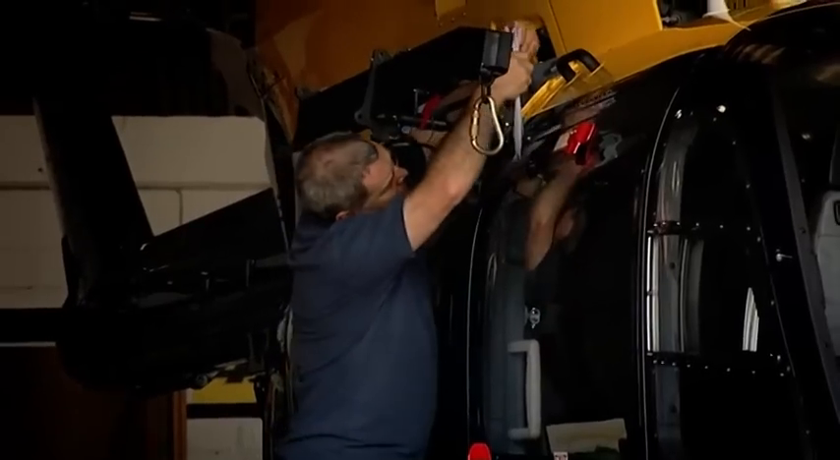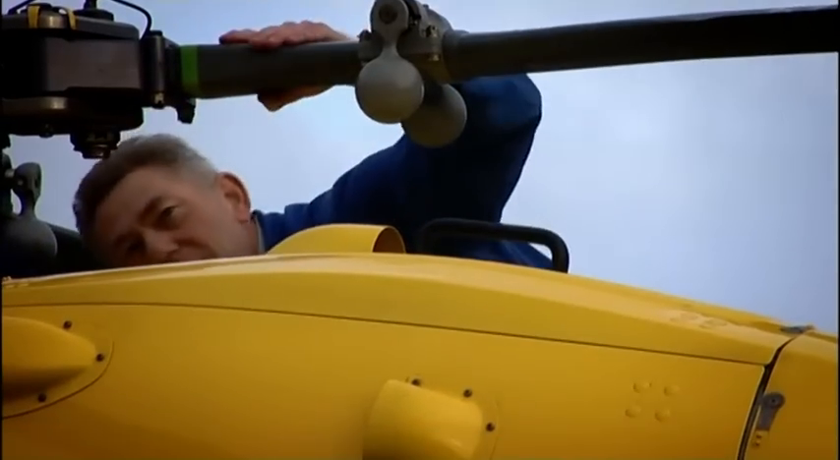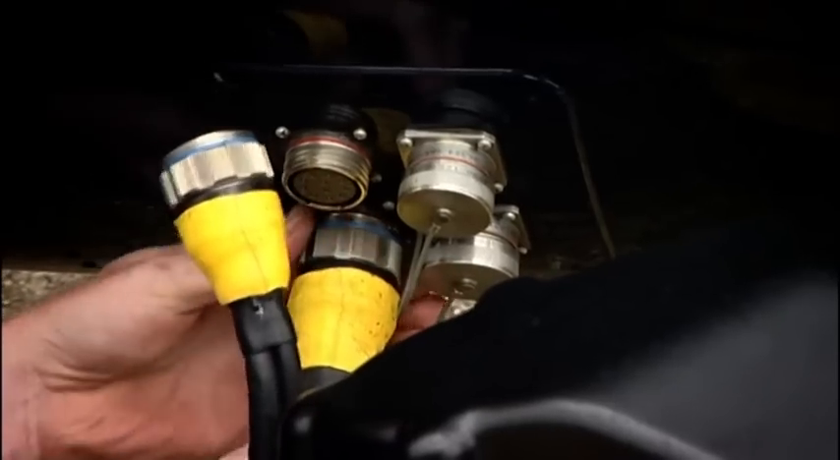Flights have been delayed. Even with 3 helicopters, it's not always possible to keep them all in the air at the same time. A job for the unit's team of 9 engineers.